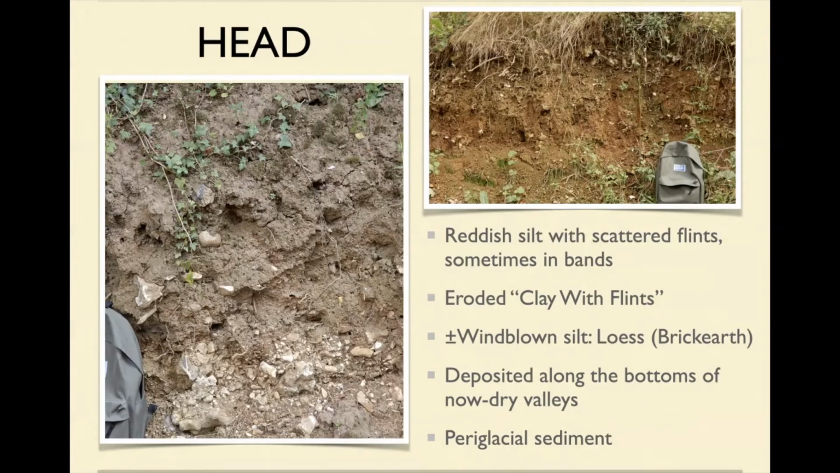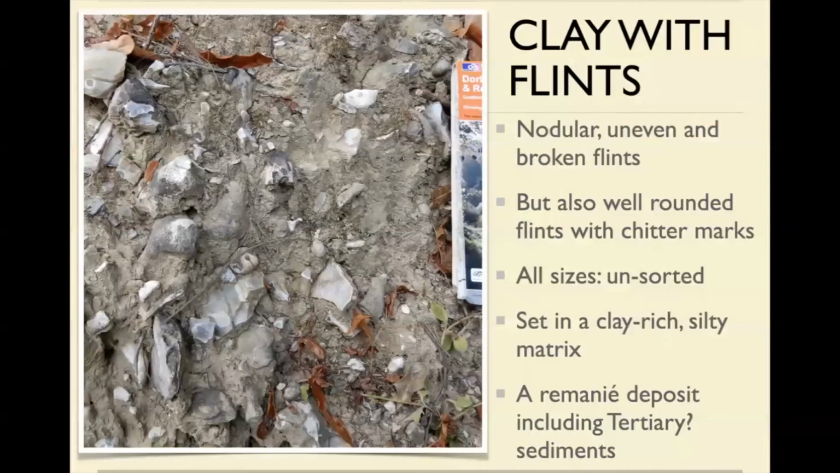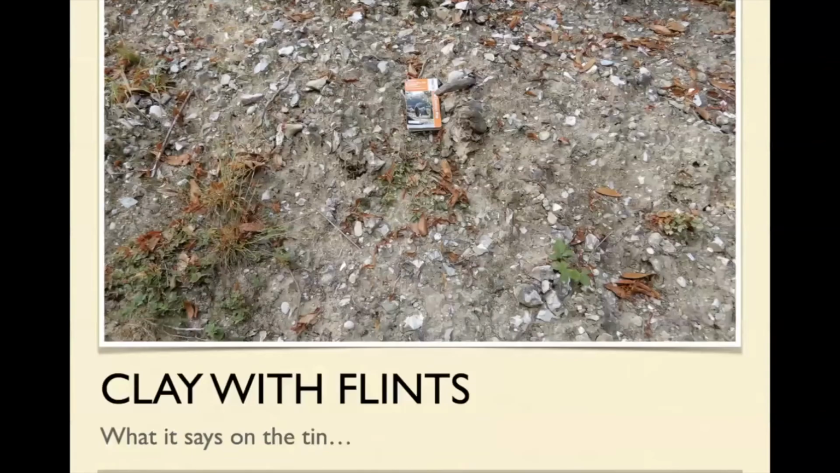So unlike the clay with flints, actually, I should go back to that because that's important. No organization in this at all. It's just a jumble, okay? So it has undoubtedly undergone a considerable amount of cryoturbation. So the ice and the freeze-thaw and everything else has basically jumbled this up over and over again.